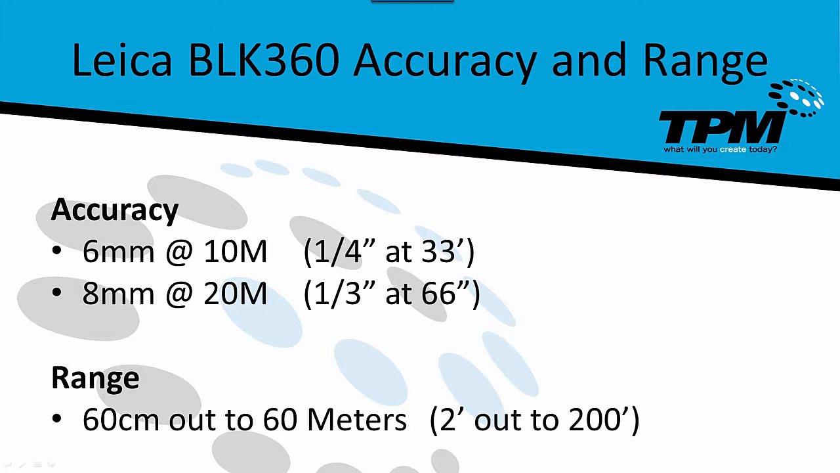Accuracy in the BLK360 at 33 feet is 1/4 of an inch. At 66 feet, it's 1/3 of an inch. Certainly within the tolerance of most people's needs. The range of the scanner is from 2 feet to 200 feet.